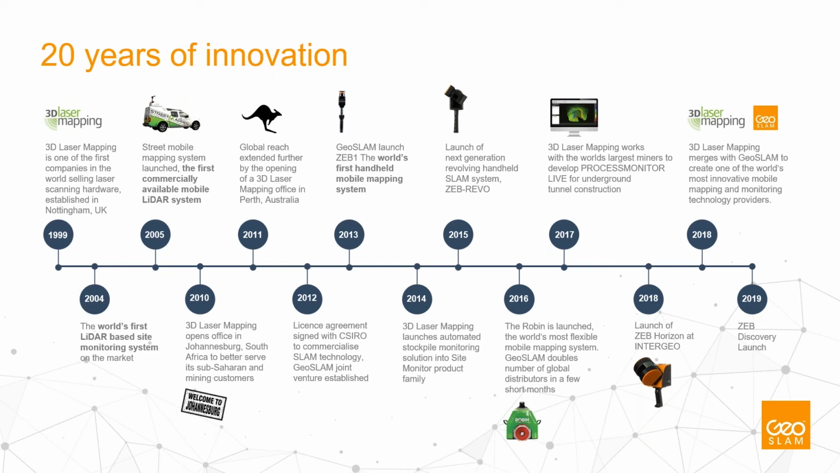So it was the first ever street mobile mapping system, which was introduced in 2005 by 3D Laser Mapping. And the company CSIRO, based in Australia, is responsible, for example, also for the Wi-Fi technology, but they are also responsible for the SLAM technology, which was adopted by 3D Laser Mapping as the first company who really saw a big commercial advantage to adopt it for the surveying industry.